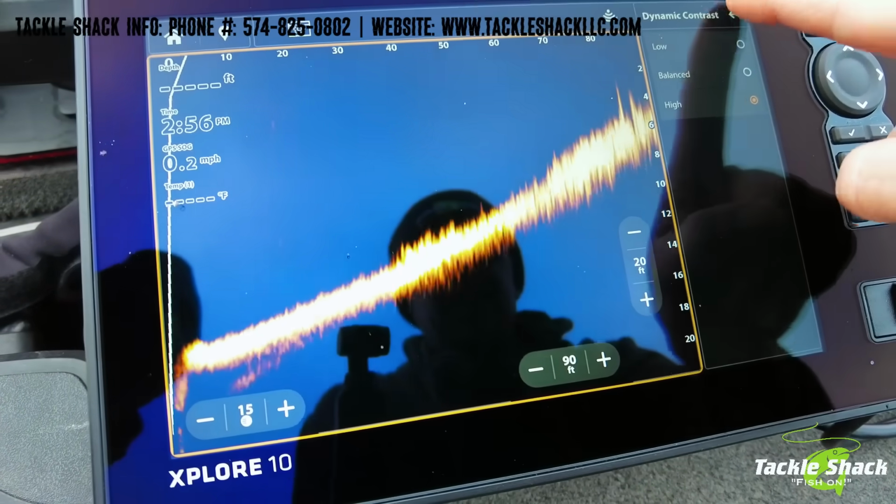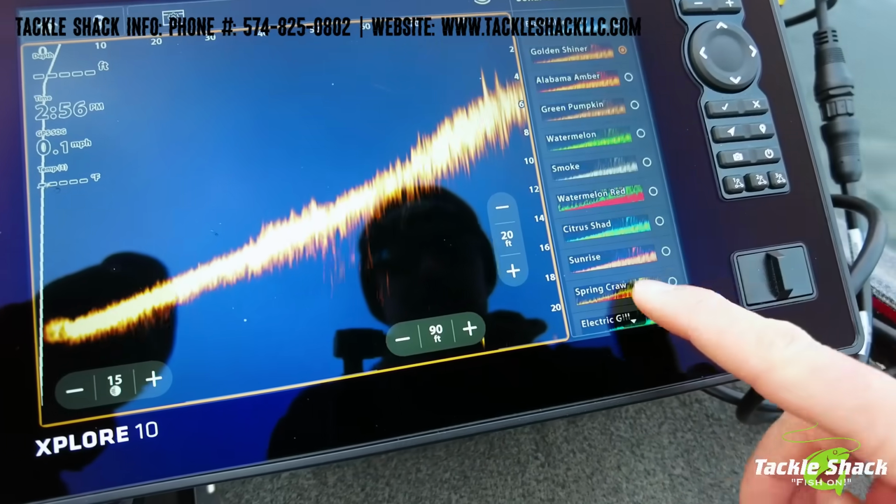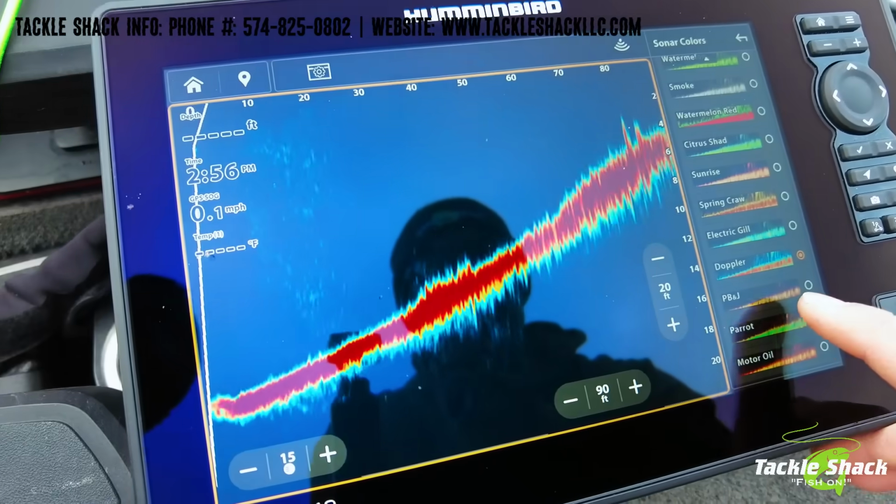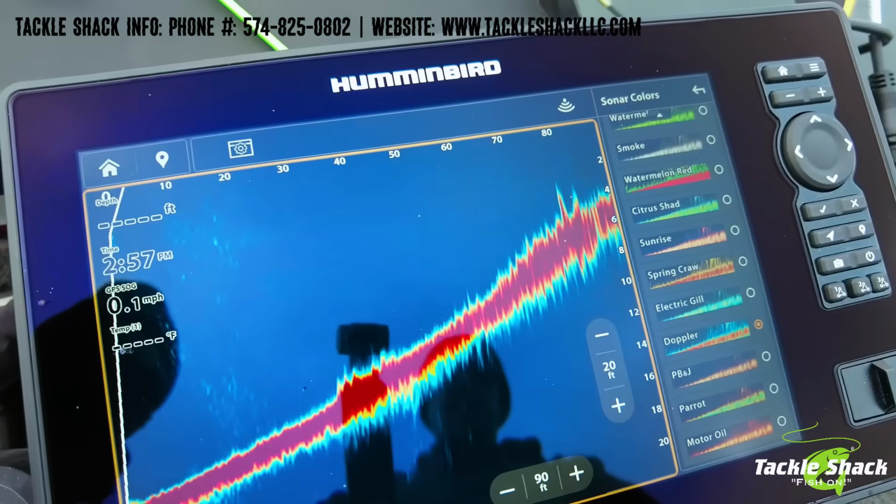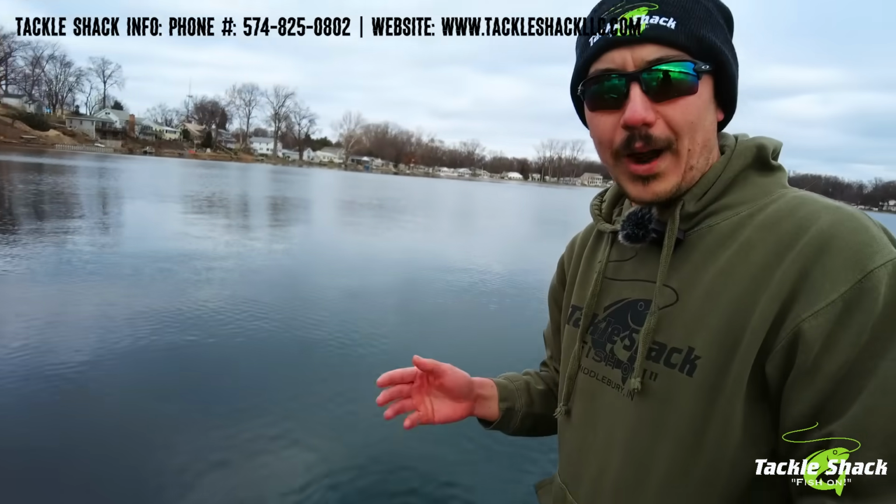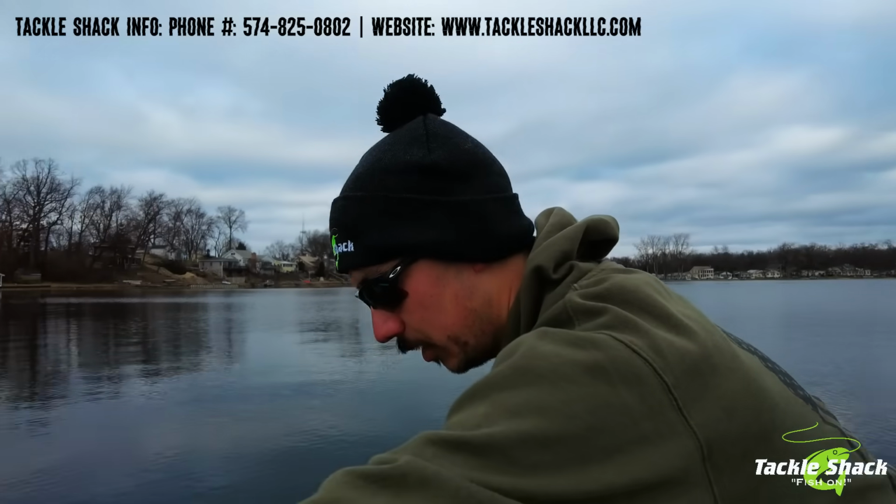I think my favorite color palette with this first half hour of working with this is probably going to be the Doppler, maybe the Parrot. Really, the theme is similar to what I like with Garmin, though, is when you scan and scroll around, your targets will go from one color to another.